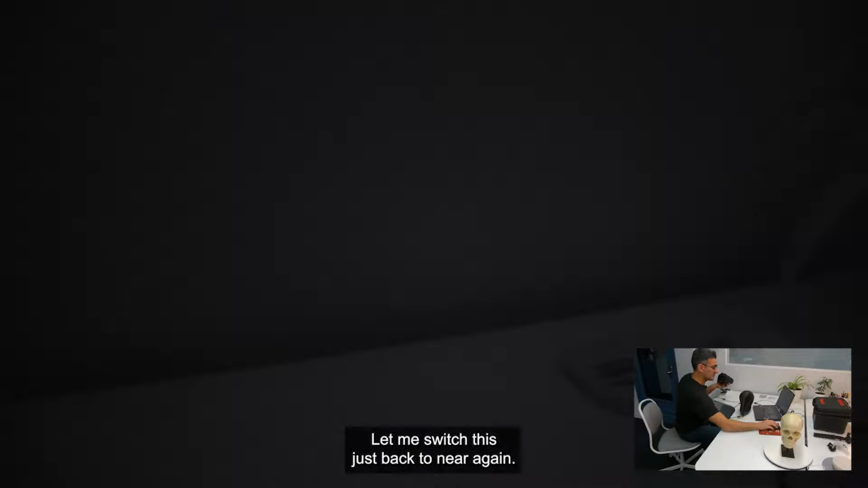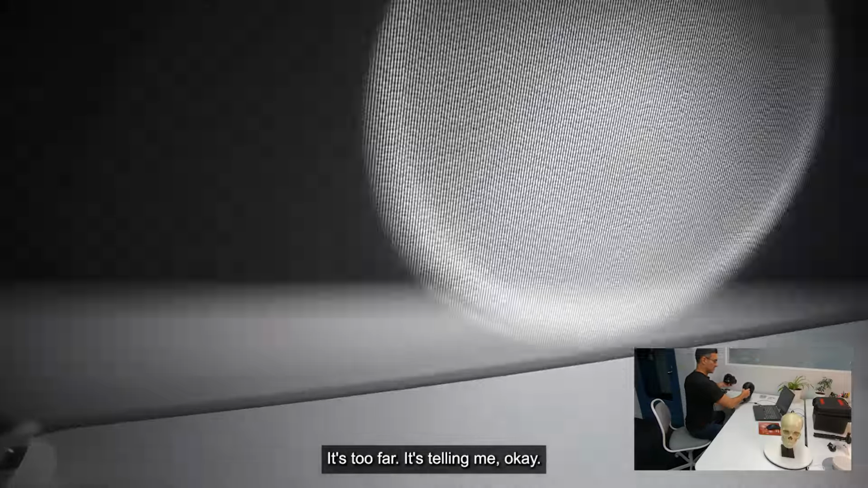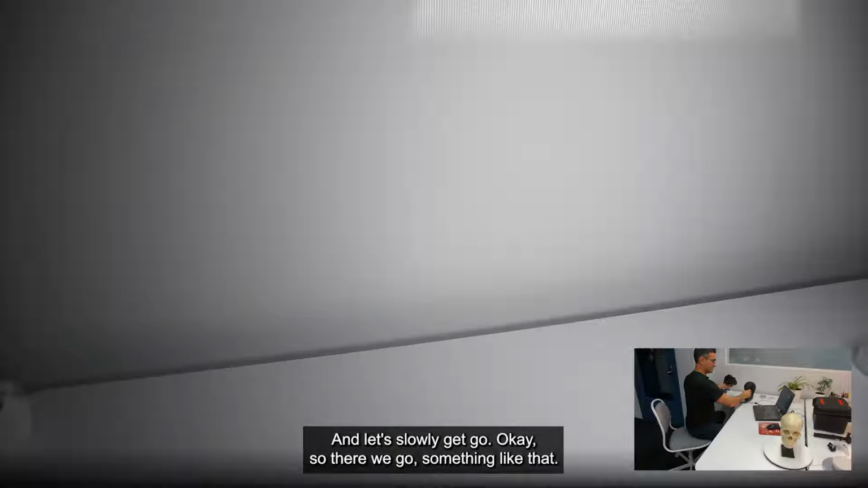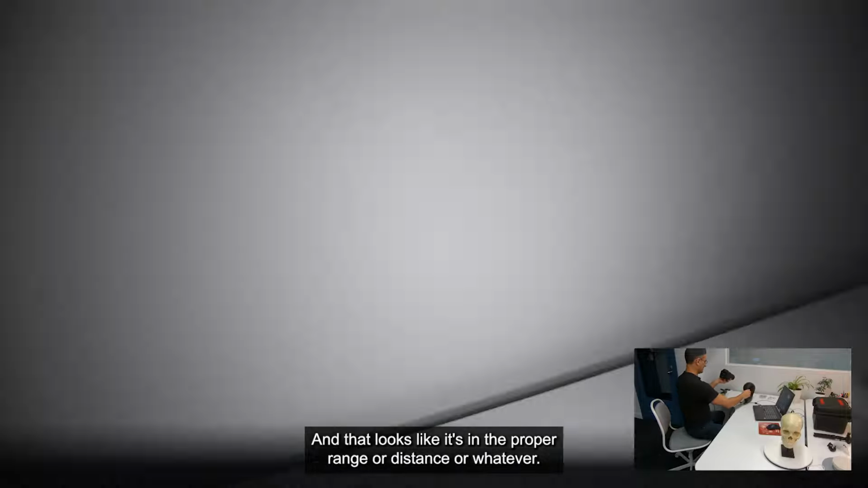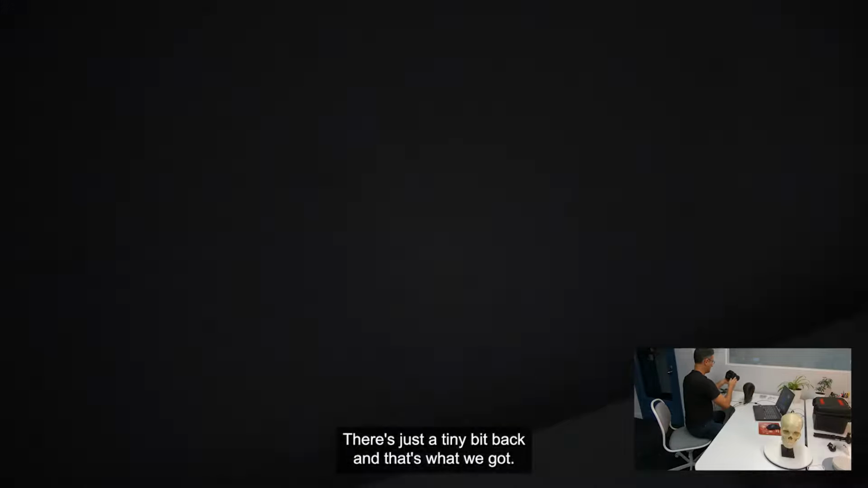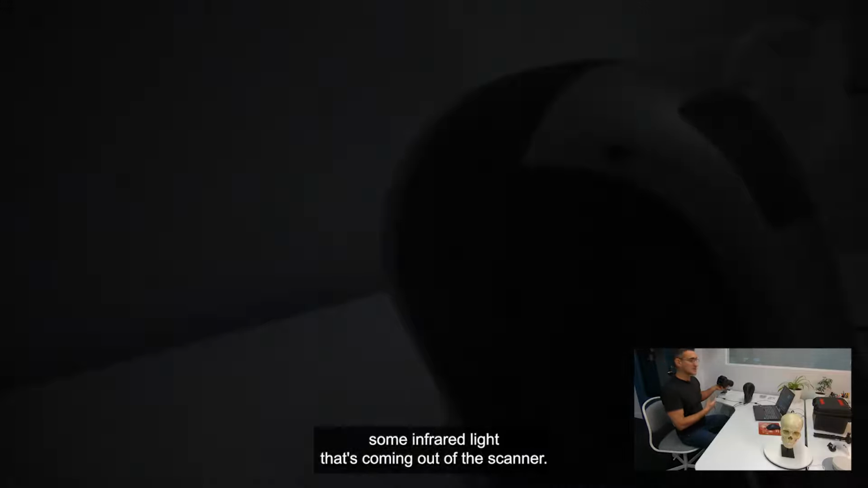But that's really interesting. Let me switch this back to near again. I've got to move this closer to get to the proper range. It's too far, it's telling me. Okay, and let's slowly get, okay, so there we go, something like that. And that looks like it's in the proper range or distance. Move this just a tiny bit back, and that's what we got. So I think we've proven that we've got some infrared light that's coming out of the scanner.